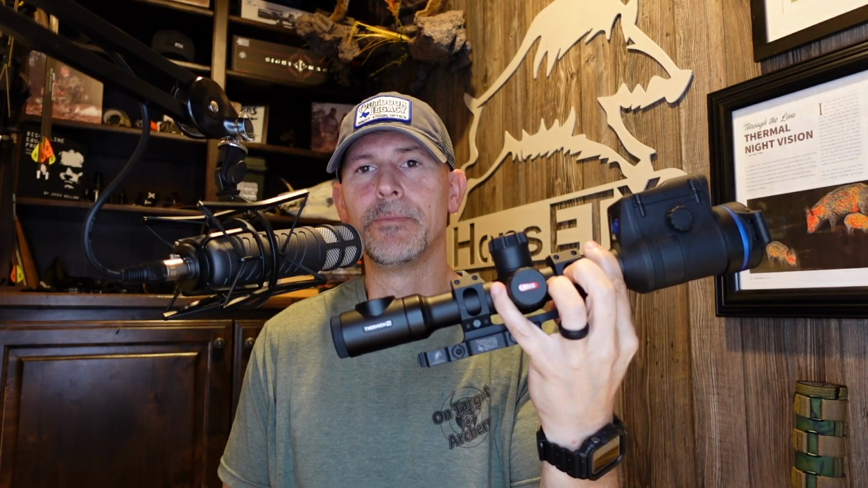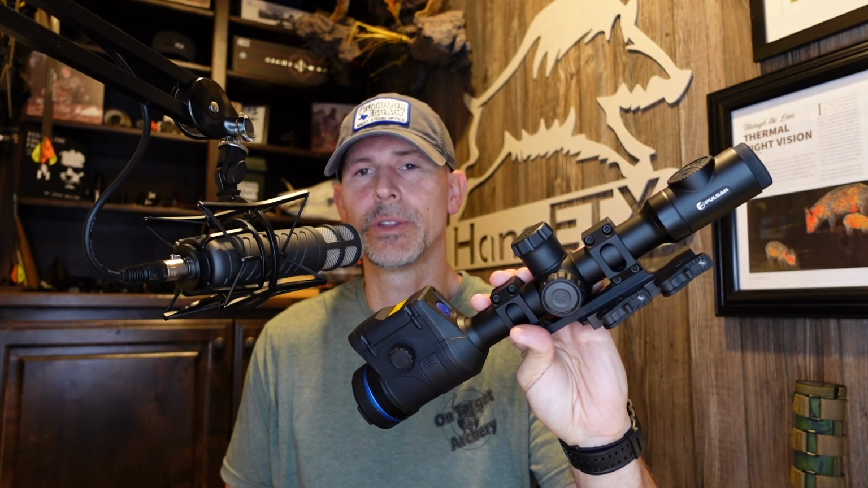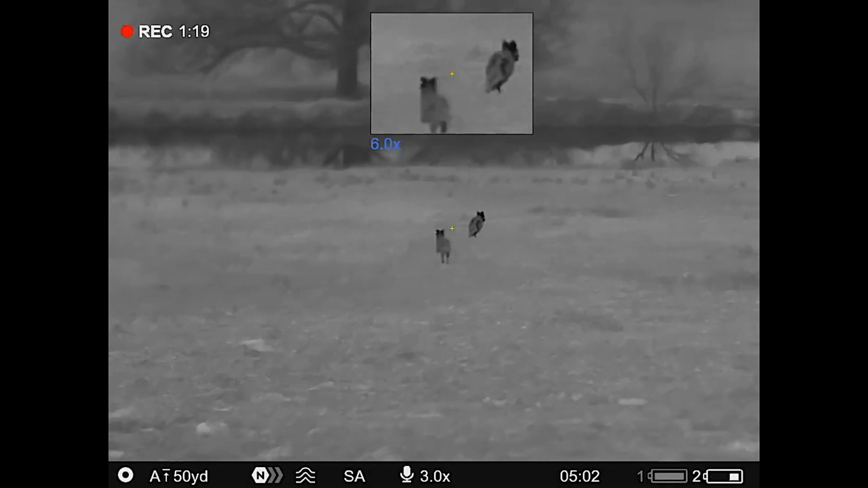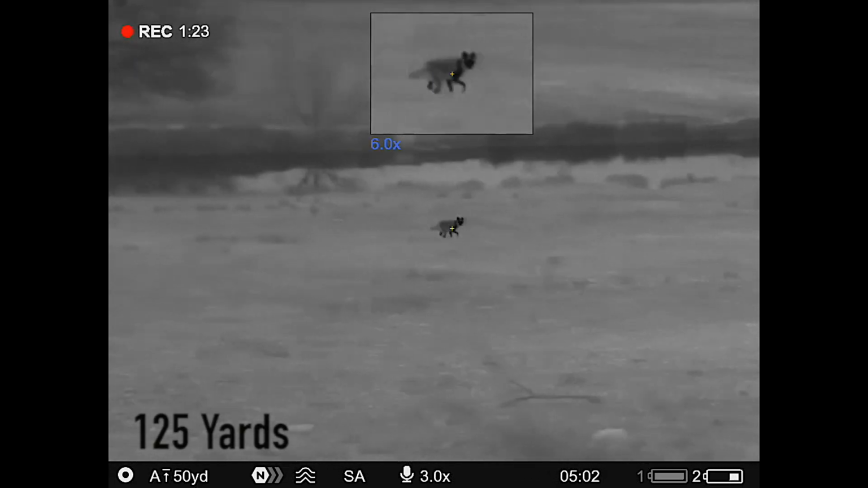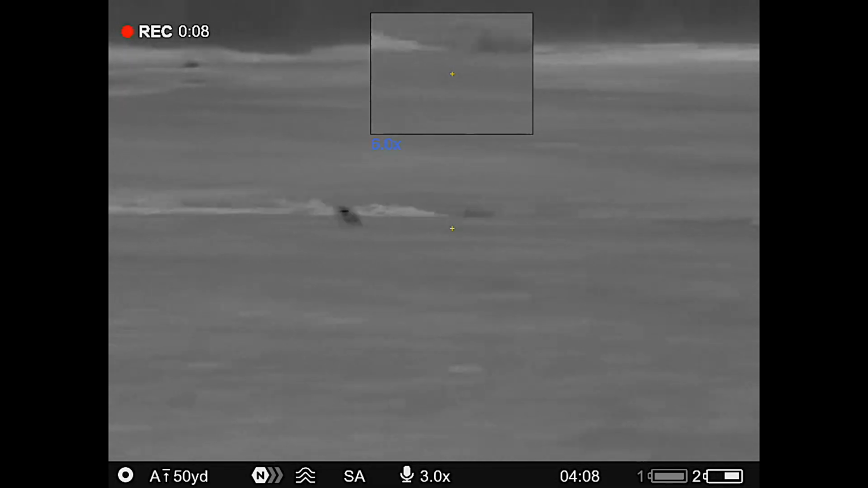So XP slightly sharper picture image, but the XG is a very good picture image, as you've seen with the videos, and very capable, very good for, I would say, coyote hunters, or small game hunters, or if you're hog hunting and your primary shots are over 100 yards, you're going to want something with at least 3 power base magnification.